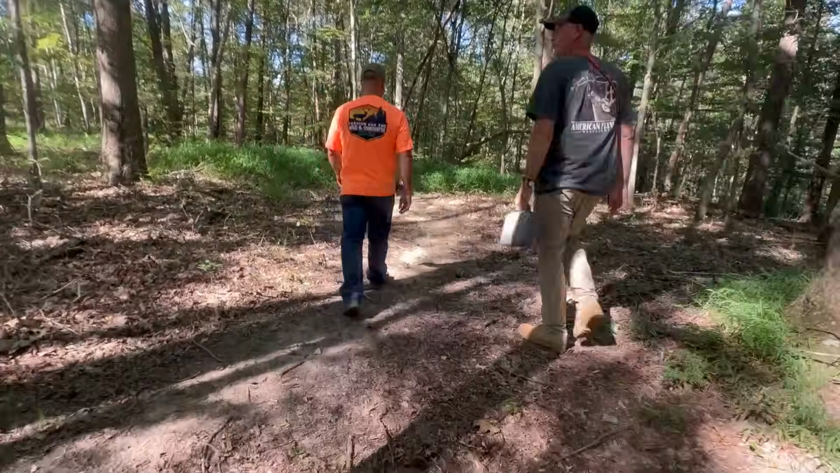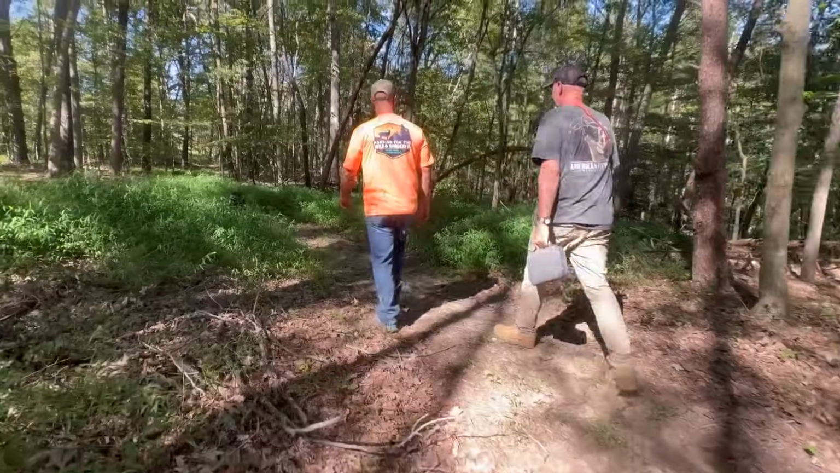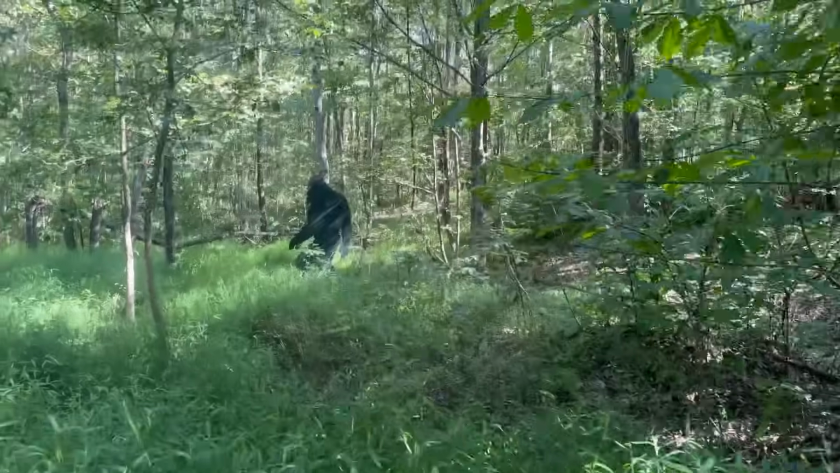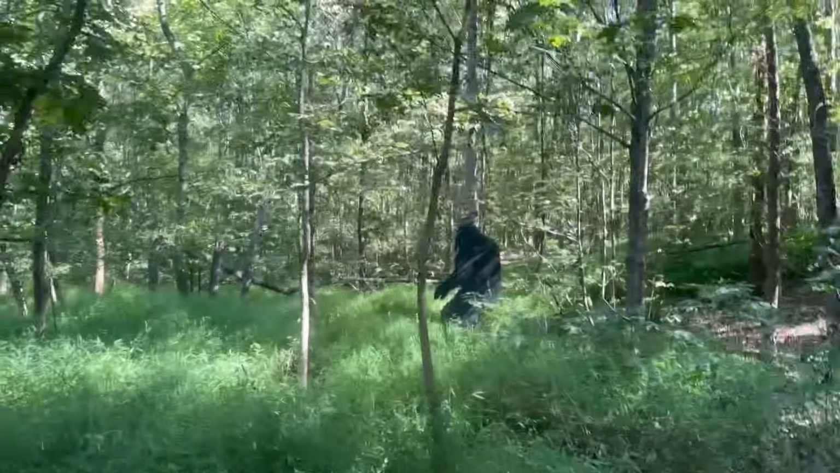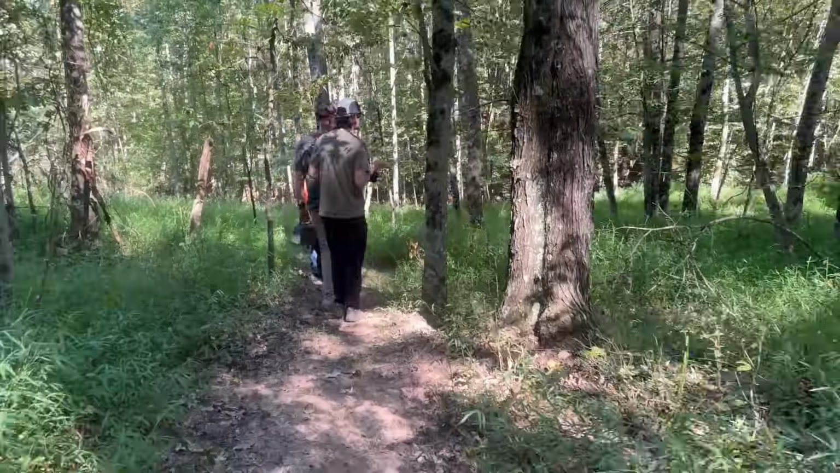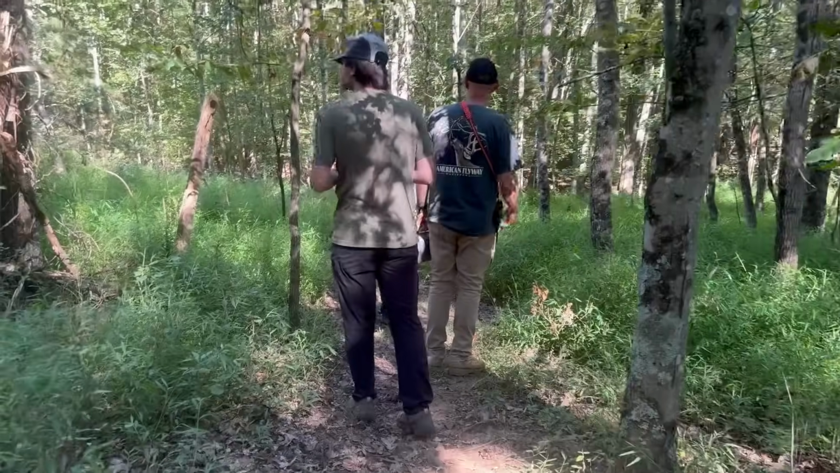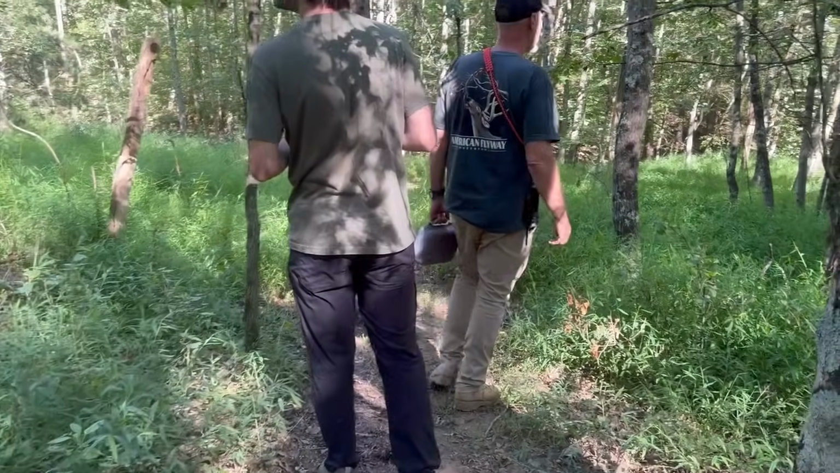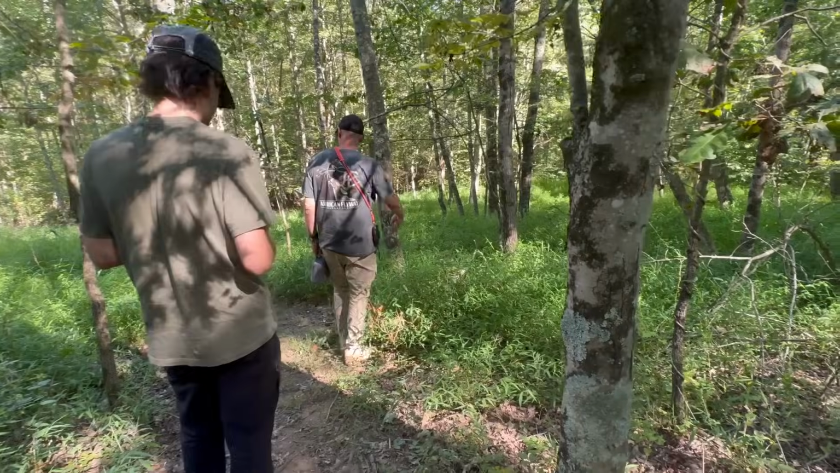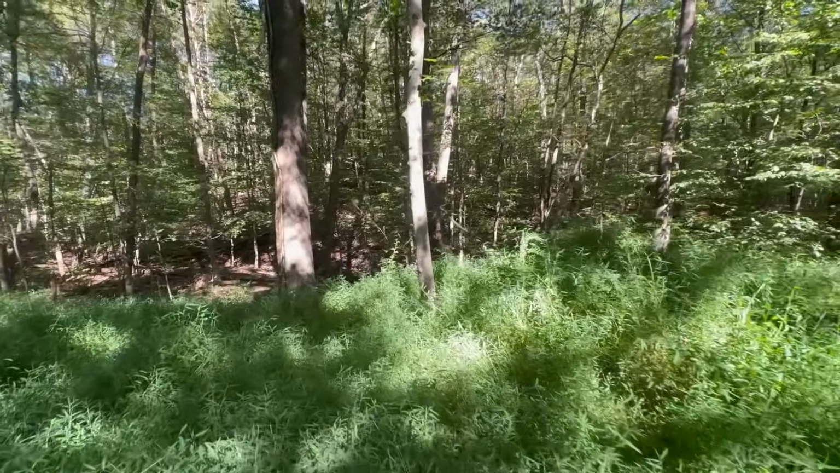I will never say I've seen it all in the woods yet. It's strong. Smell it? Yes, she smells it. And that's the thing, I assume it's her, but many of the boys, when we were here the other day, smelled it, and I said, guys, there could easily be one in this tall grass. I'm just going to zig her through there. But you can tell just with the wind change, see, it's gone now.